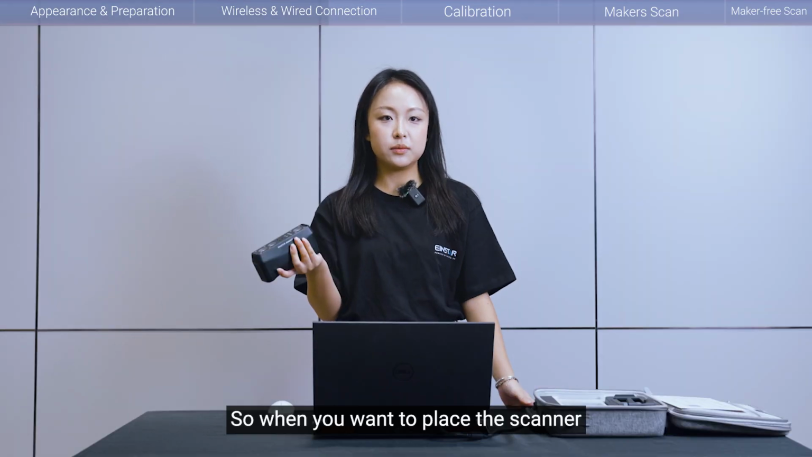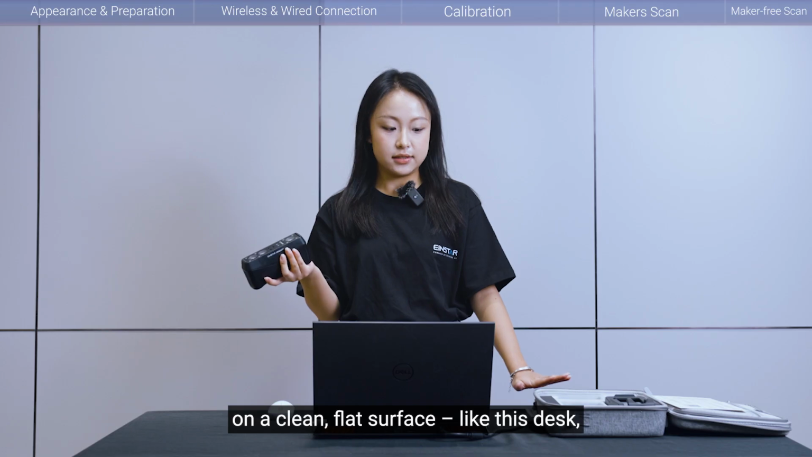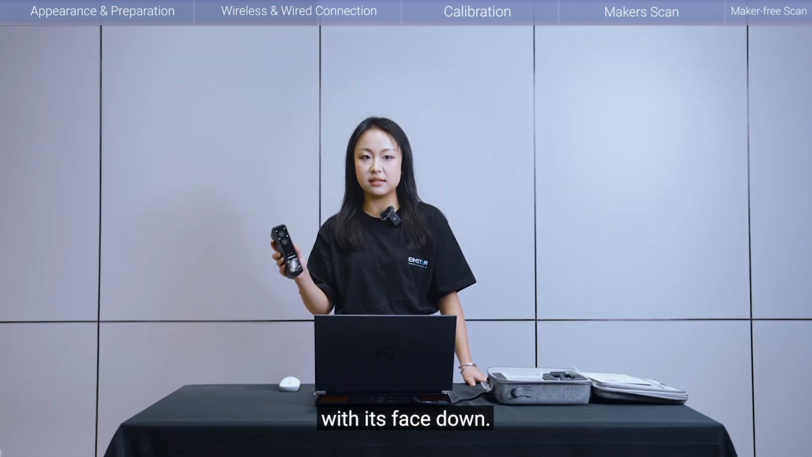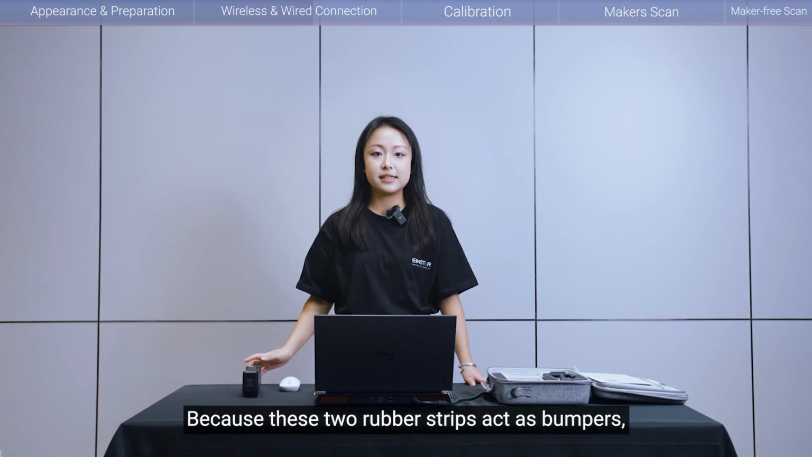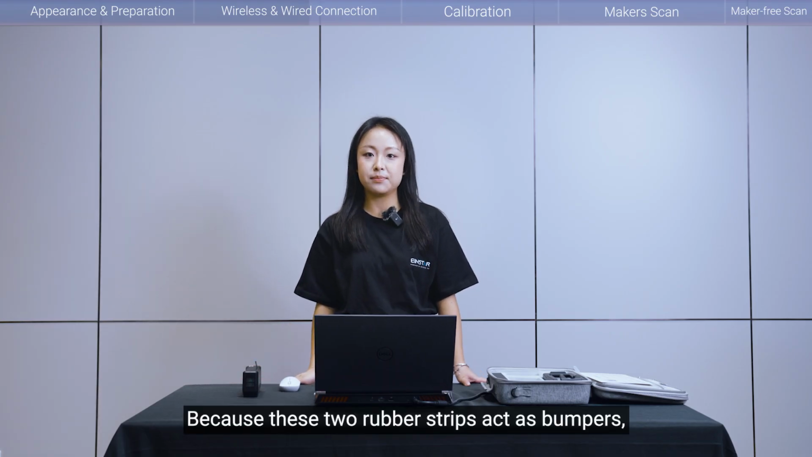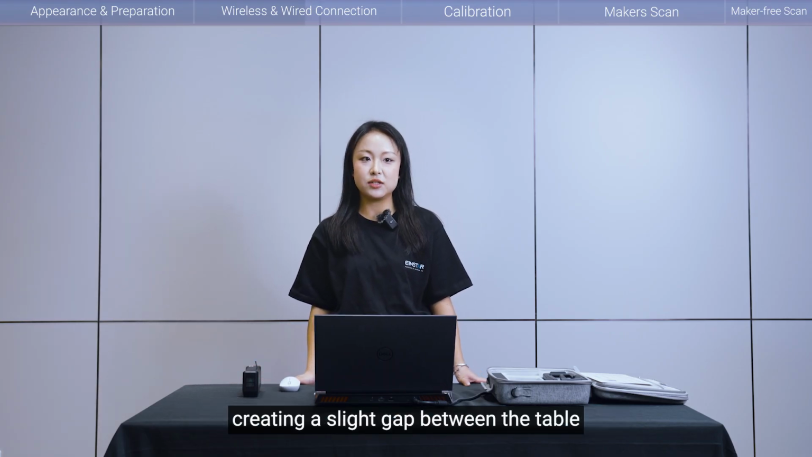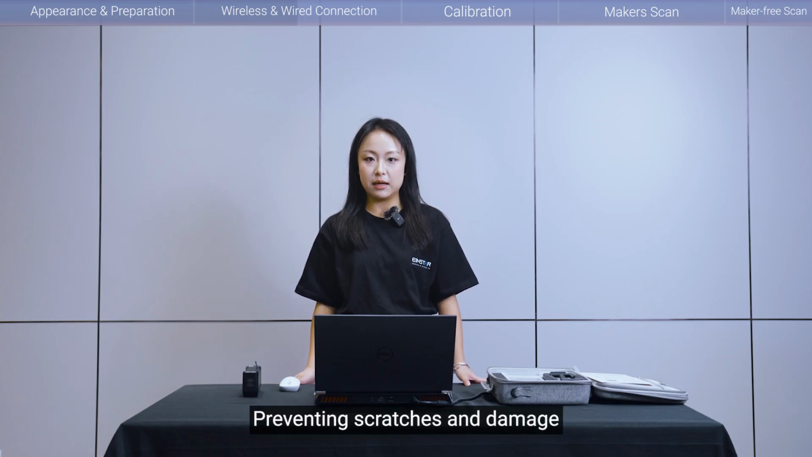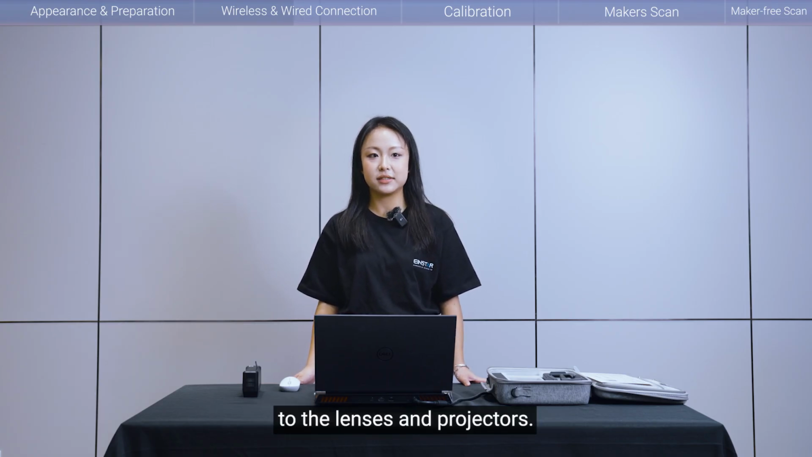So when you want to place the scanner on a clean, flat surface like this desk, I strongly suggest you position the scanner with its face down, because the two rubber strikes act as bumpers, creating a slight gap between the table and critical optics, preventing scratches and damage to the lenses and projectors.